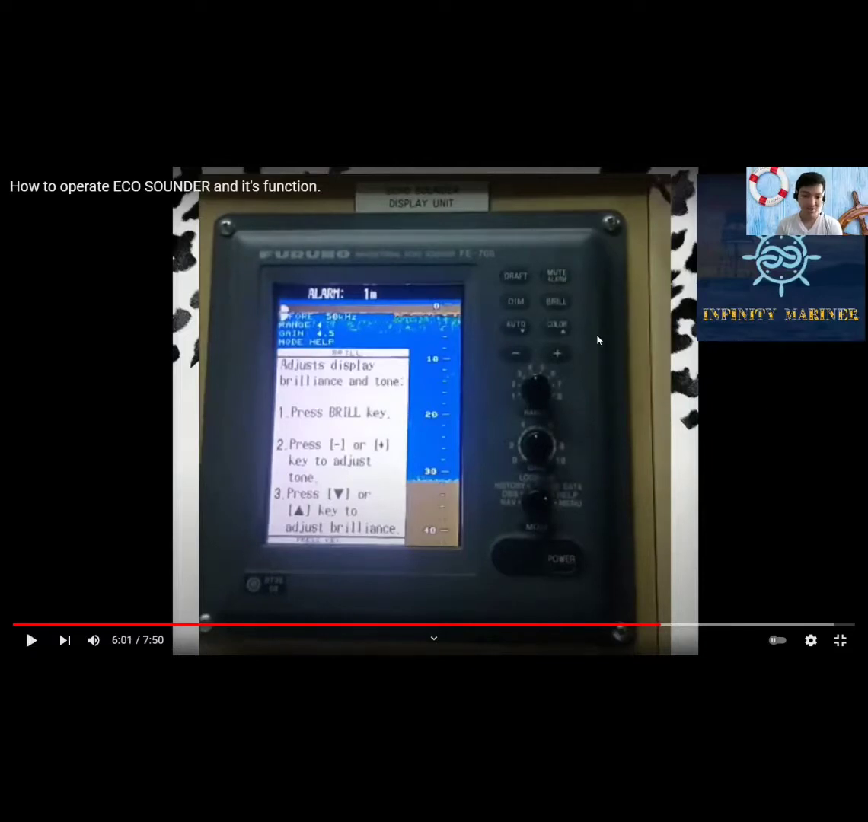So as you press the brilliance, you can also adjust it by pressing the minus or plus key to adjust the tone, or press the down and upward key to adjust the brilliance.